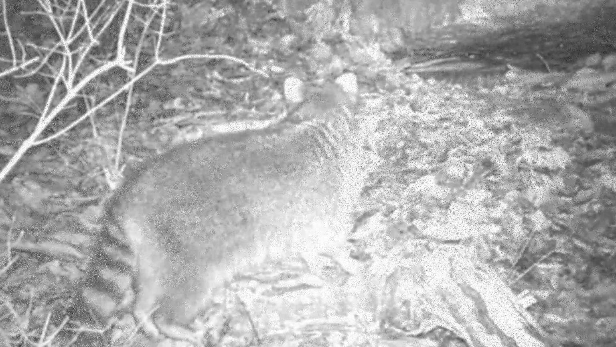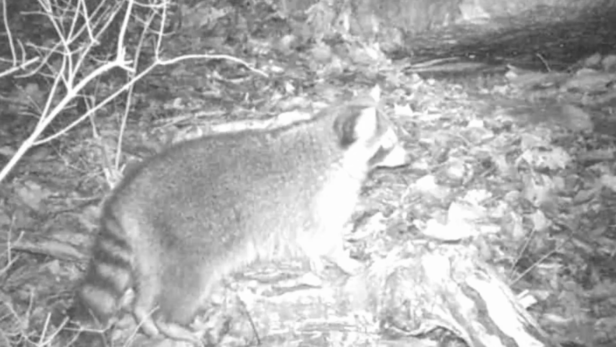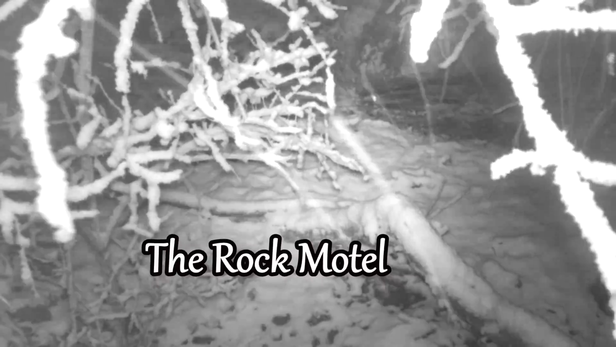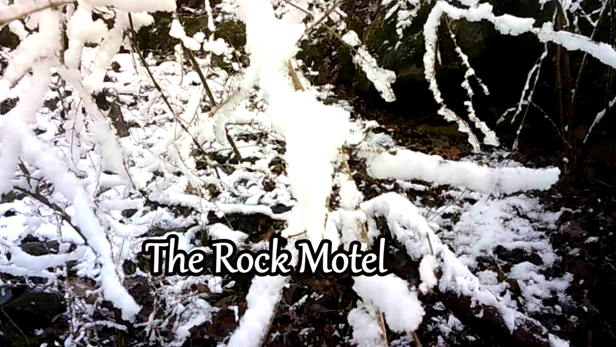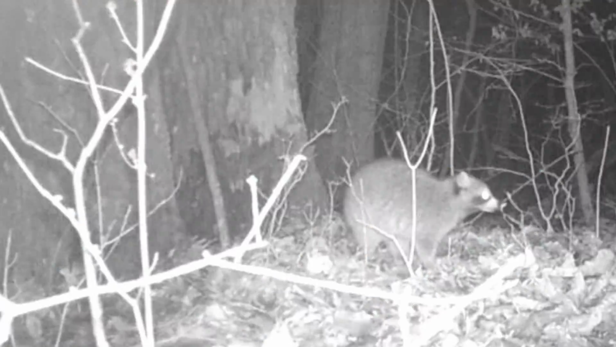There's Lightning, just outside of the rock motel. And so the coons, they know better than to fool with these skunks. They're not done. But where's everybody at? And here's what it looked like at the Rock Motel when that snowstorm hit. Here's what it looked like at daylight. And all these little animals are held up under this rock, I guarantee you. I know the groundhog is. He's been asleep for a month now.